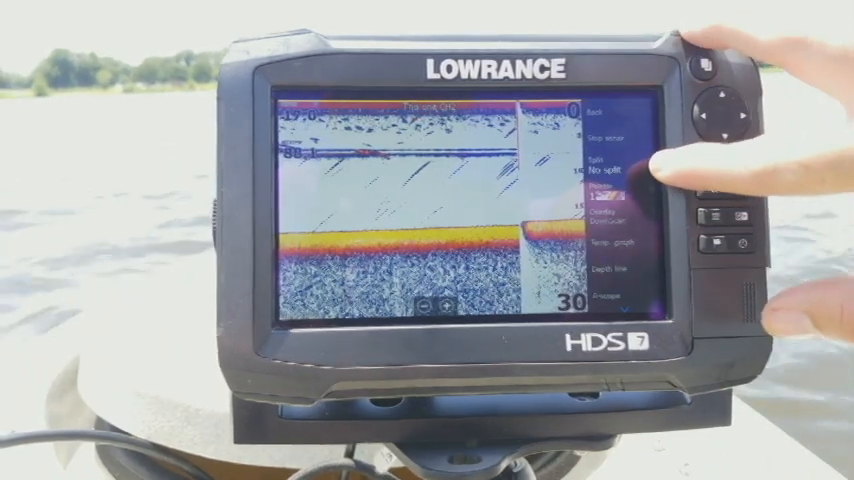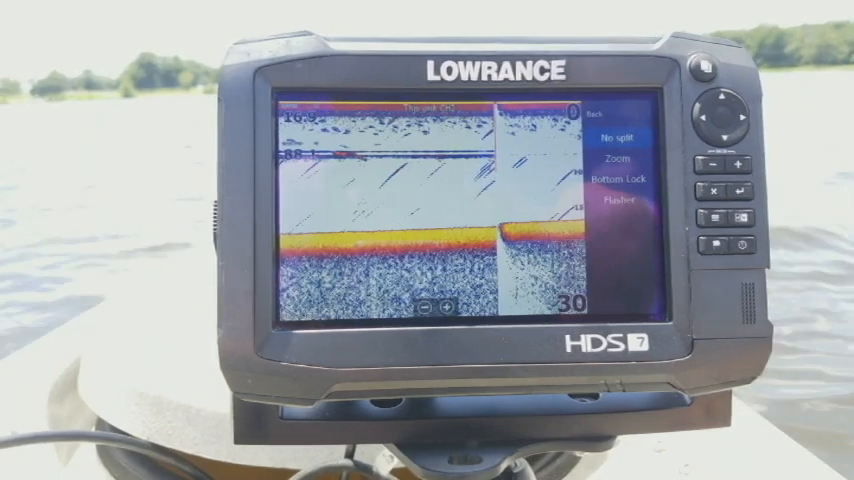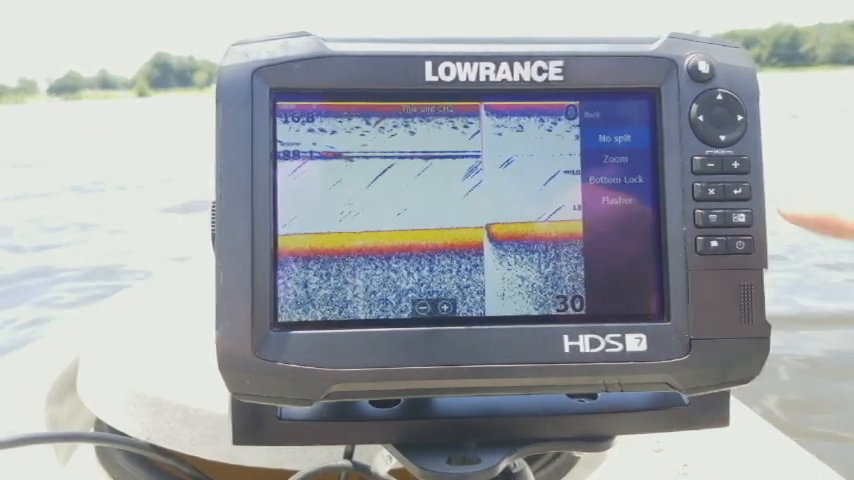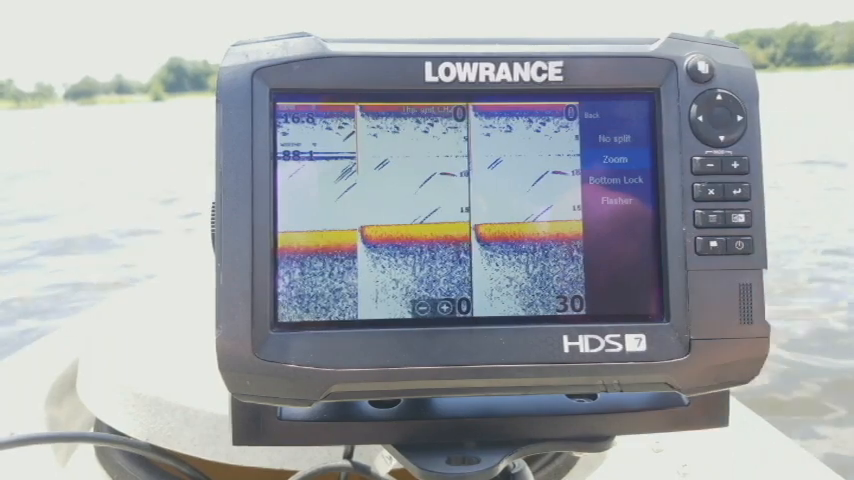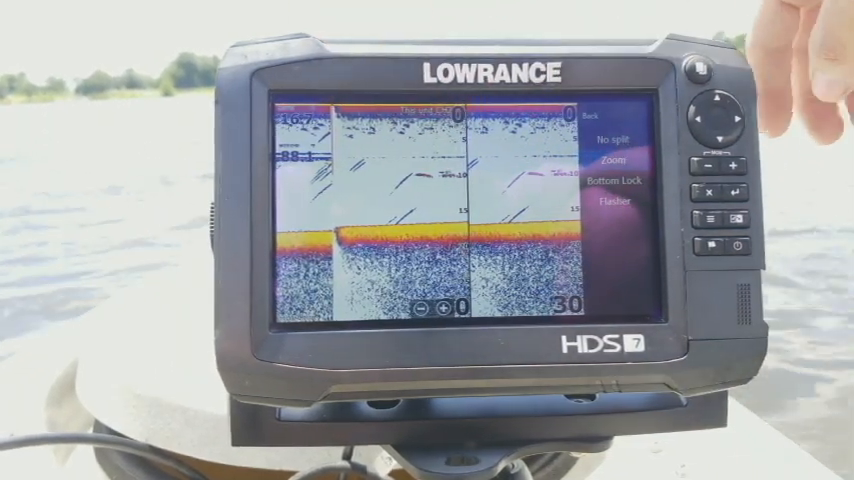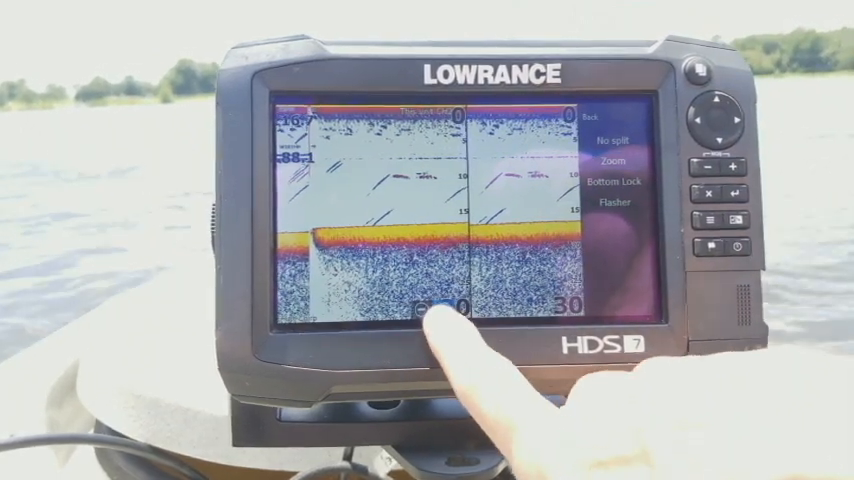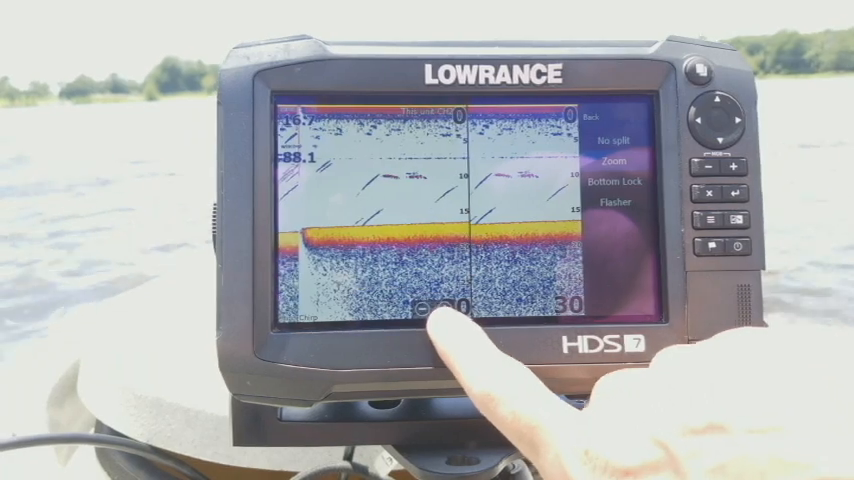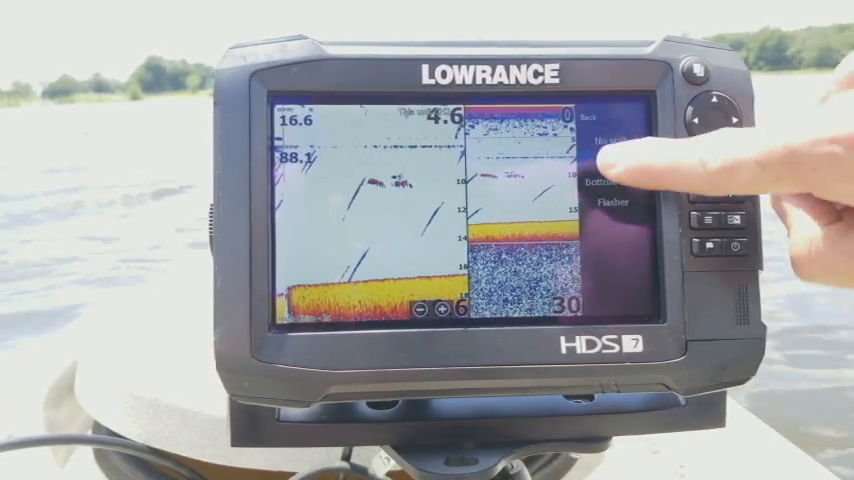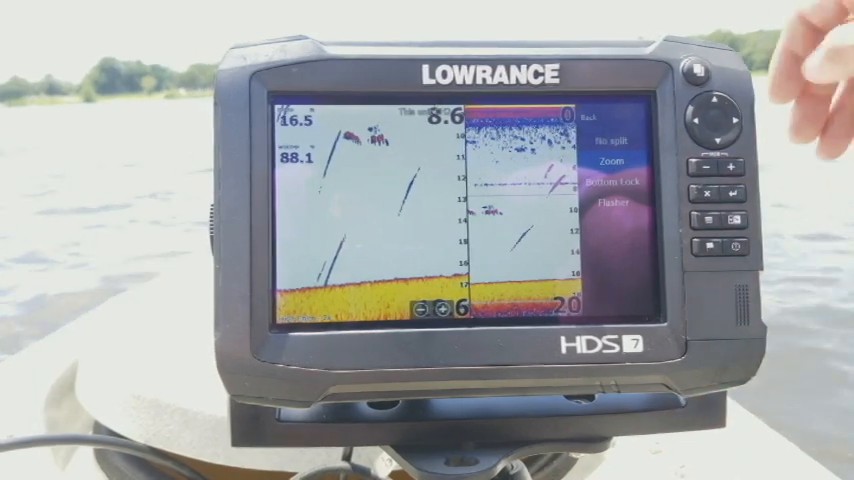Now, the next option is going to be our split. Now you have three choices here. You have your zoom, your bottom lock, and your flasher. Now what this does is if I hit my zoom, it gives me a little split screen on here, where then if I press my plus and minus, I can zoom in and out on one side of the screen while still being able to see a larger portion of my regular sonar image.